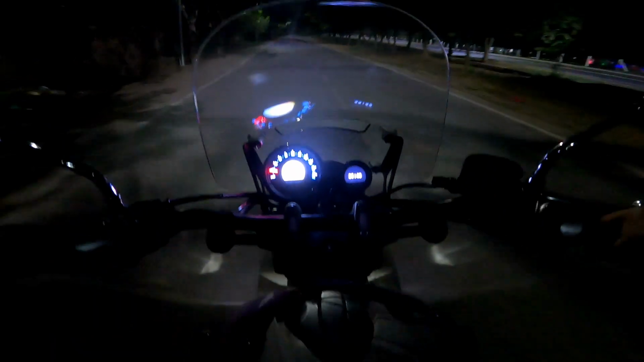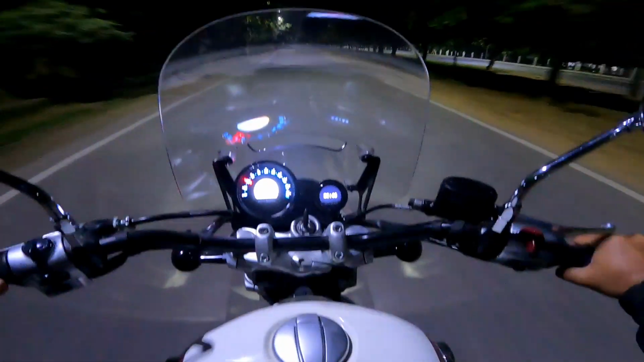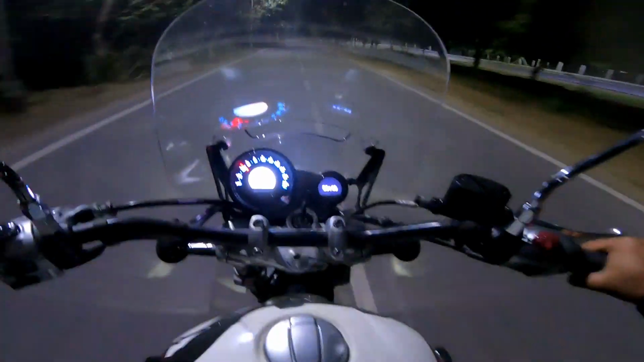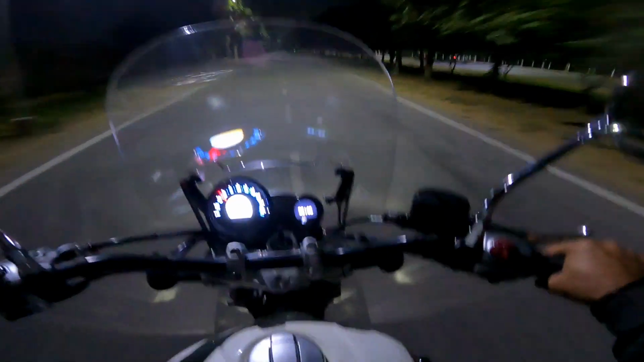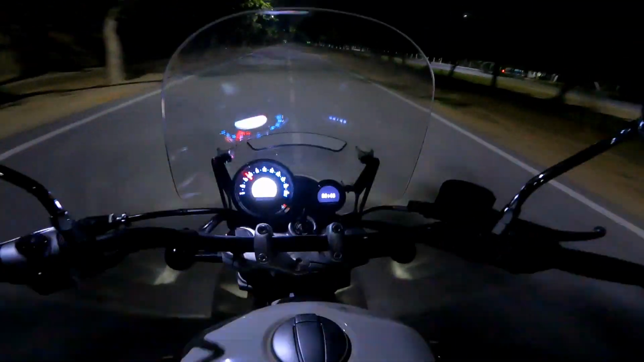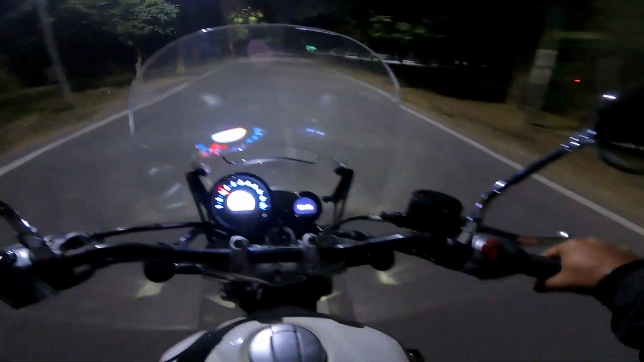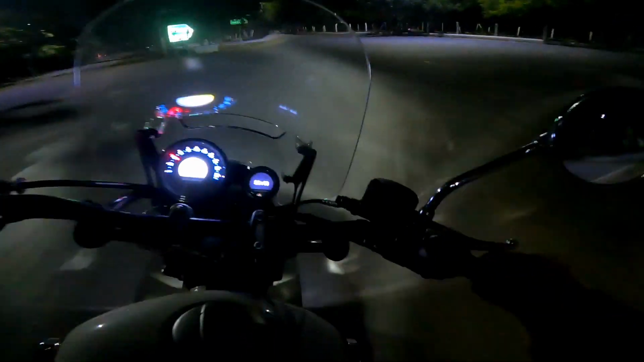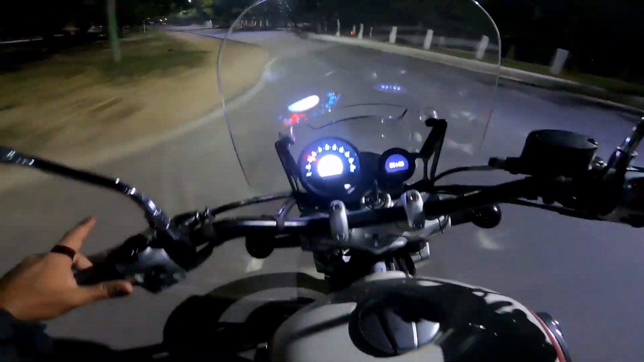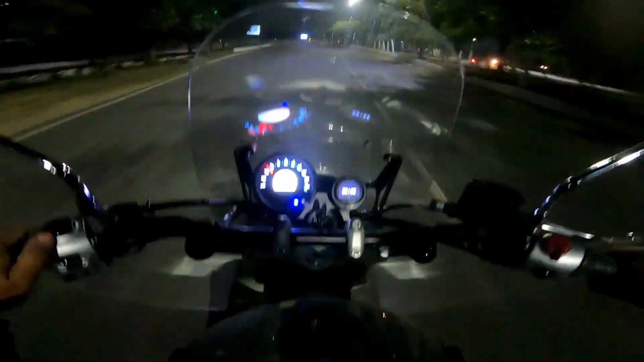Alright, so now you will get an even better idea as to how this headlight performs in the real world, not just in pitch black darkness but under varying conditions. So right now I have the low beam on and that's the high beam.